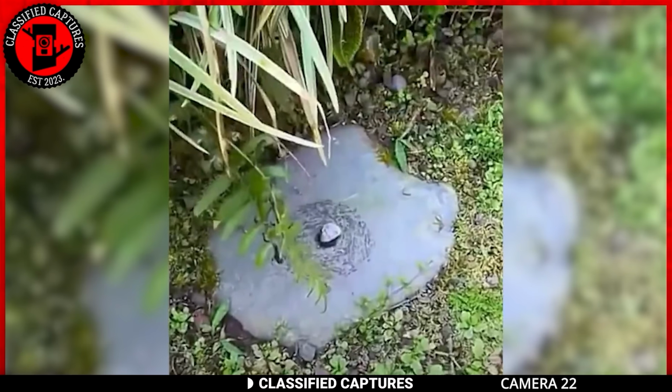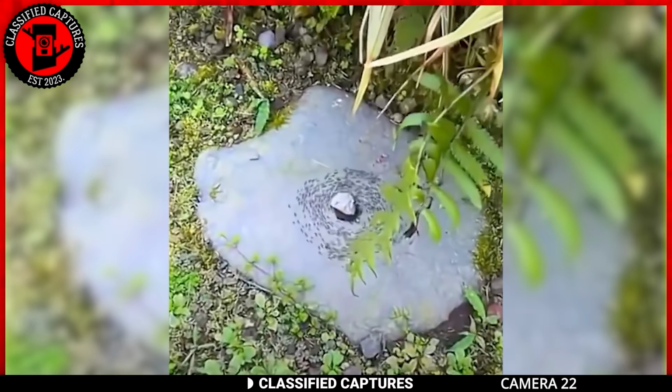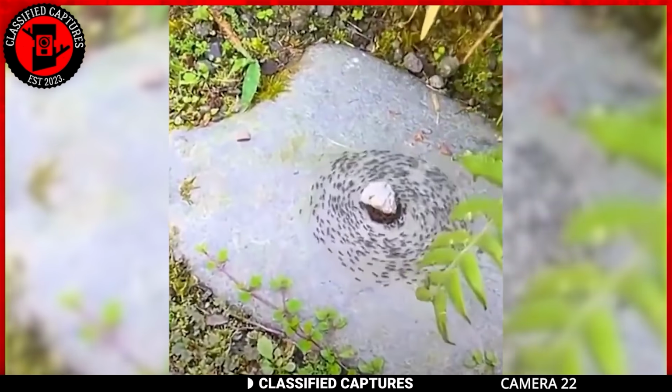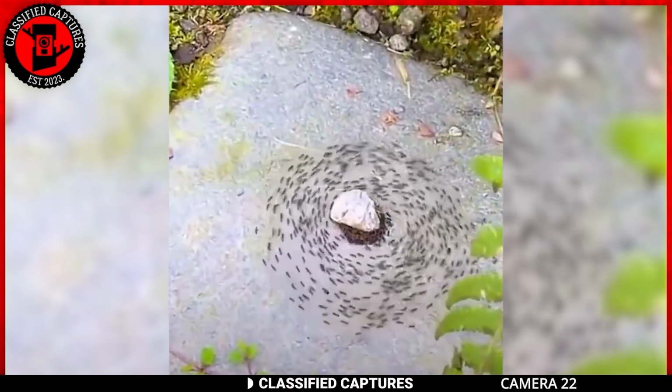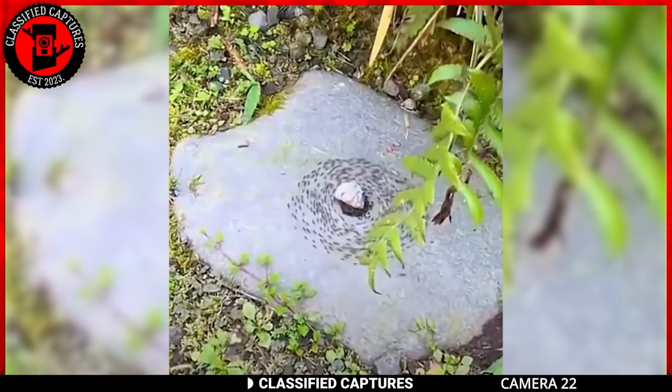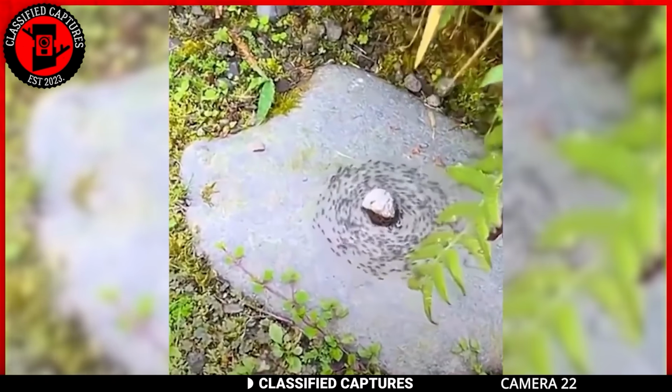Nature's throwing us another curveball, and this time it's ants staging a weird forest dance. Imagine stumbling upon this oddity in the heart of the woods, a bunch of ants locked in a mysterious circle, all hustling around a peculiar white stone.